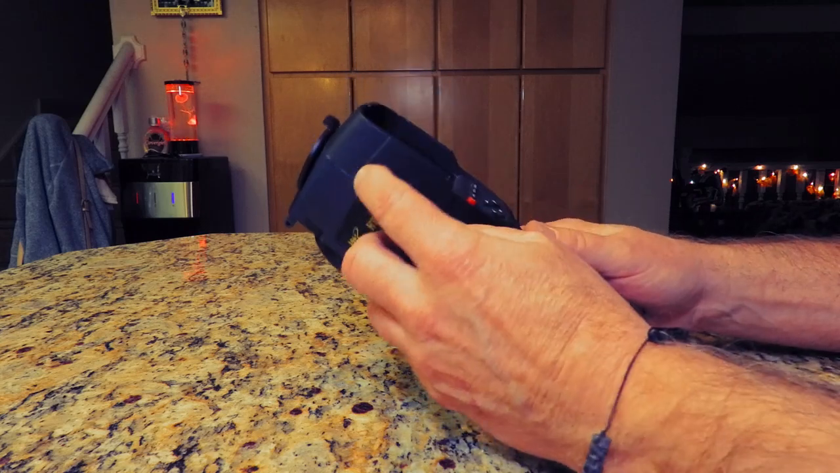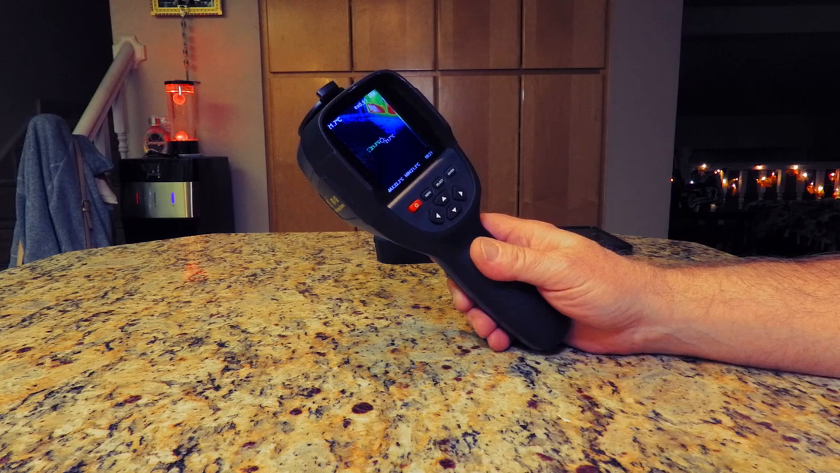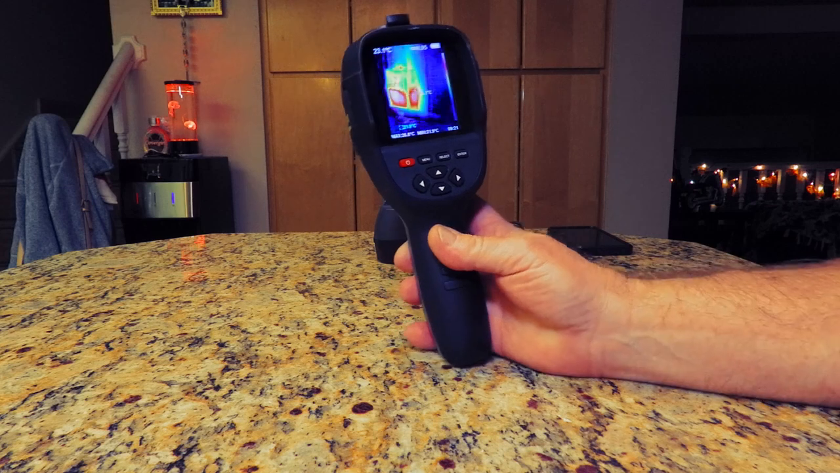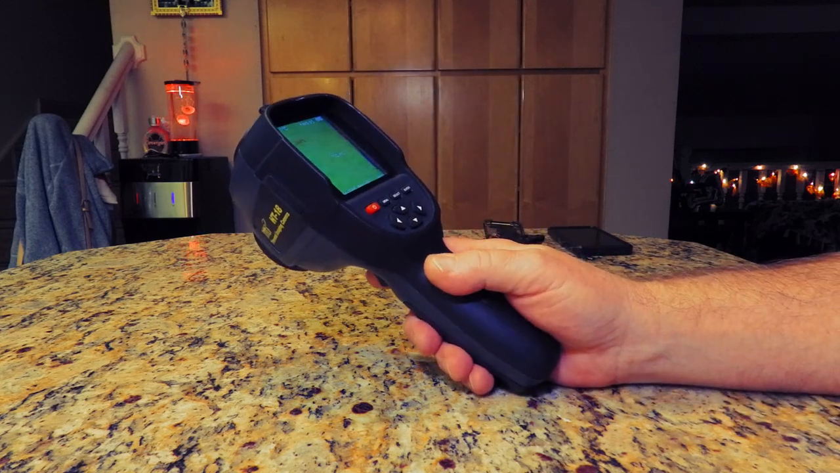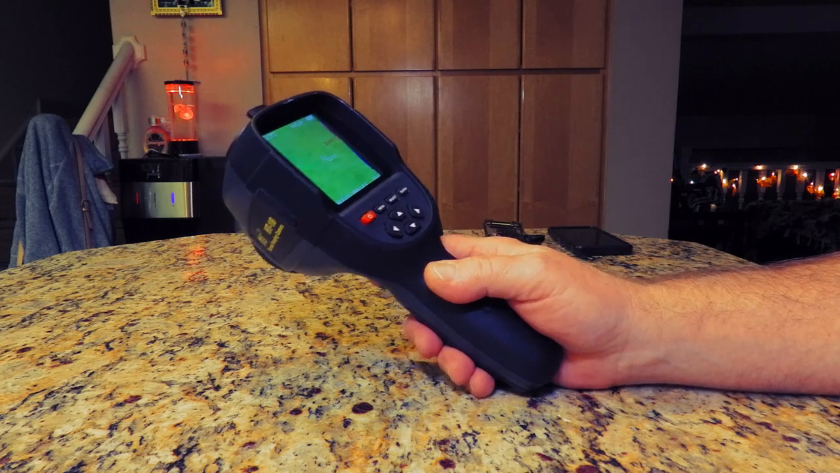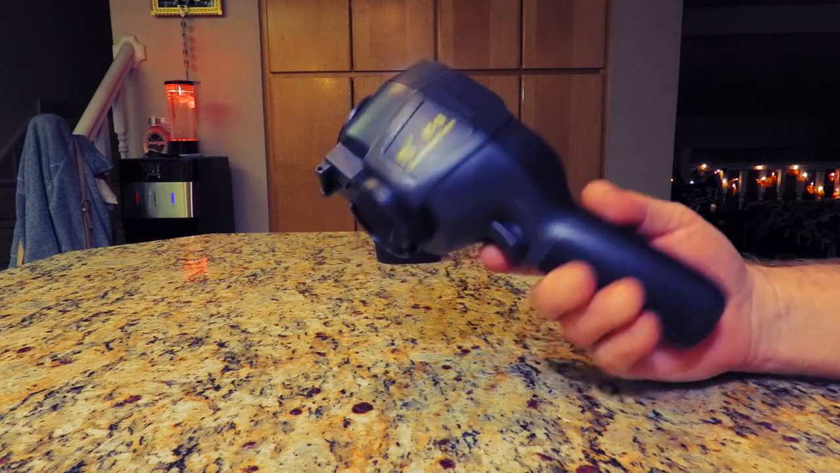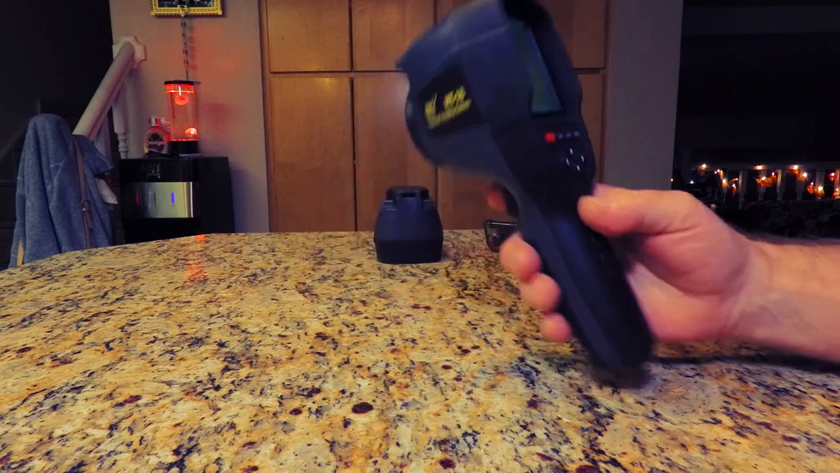And this is not bad resolution. I think this is about 240 lines per inch resolution, which is really good for infrared. You remember, infrared wavelengths are much longer than visual wavelengths. That means the resolution is going to be lower just because that's physics. But that is a good camera. We use that and we have got evidence to good effect.